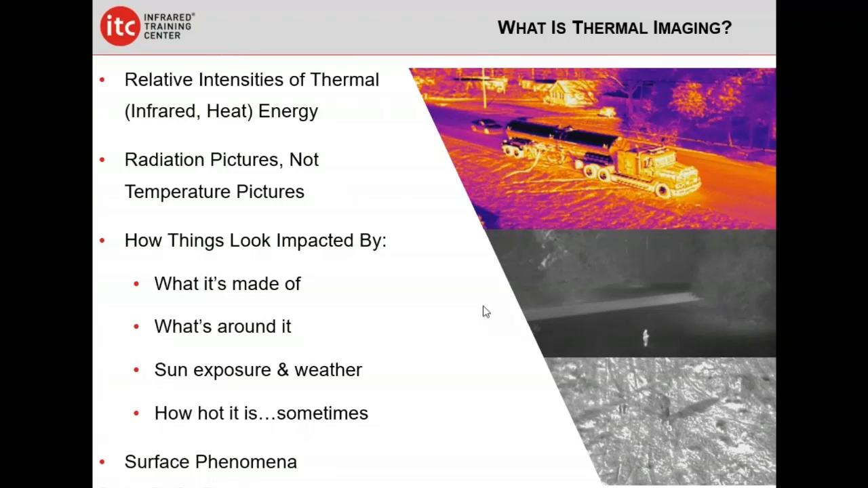When we don't have thermal imaging, it's just... if I could have you take away anything from this part of the presentation, it's to remember that what these cameras show you is a picture of radiation and relative intensities of radiation, not temperature.